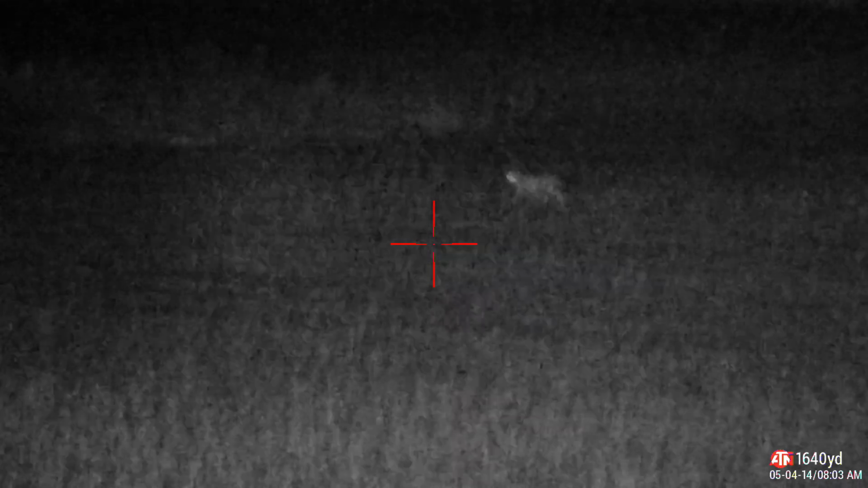Still trying to get Creed distressed to get a shot off. If he makes this shot, it'll be each one of us getting a coyote down tonight. Just slowly working the coyote in here. I've gone through a series of calls: distress, pups, female howls, lip squeaks. It just keeps on coming in.